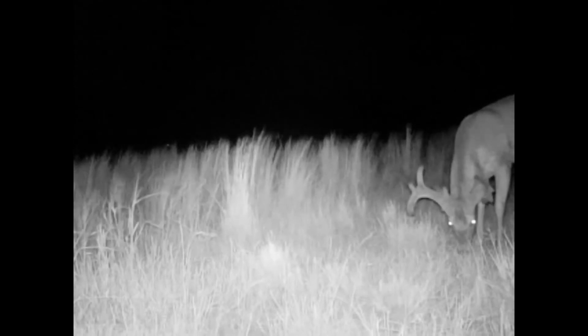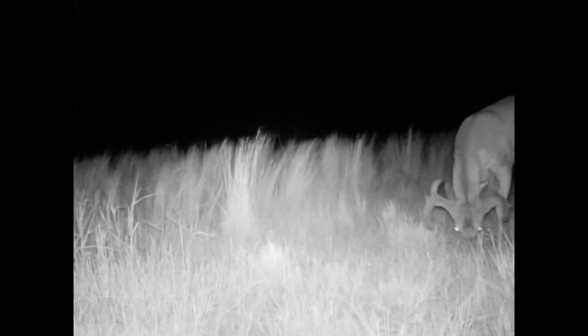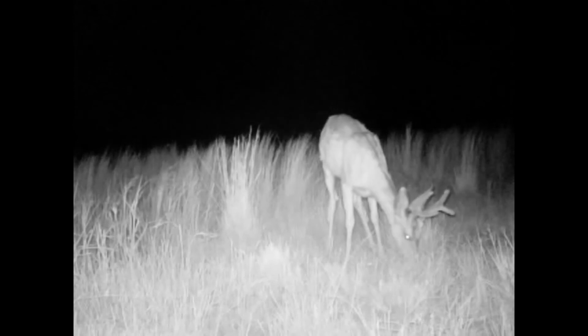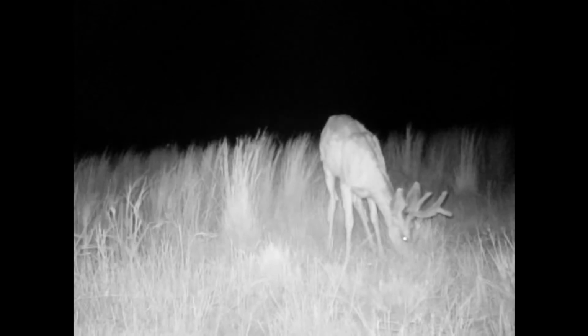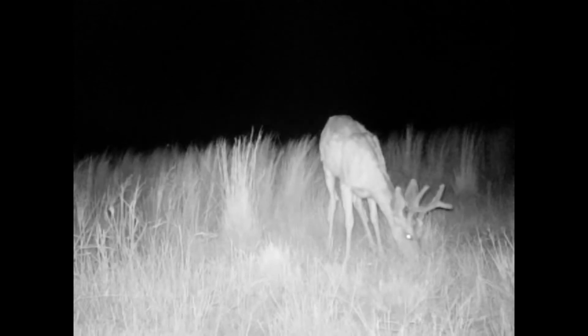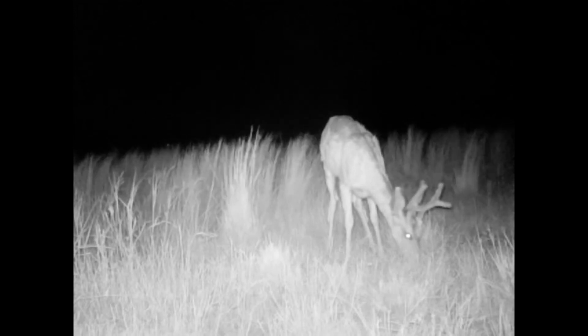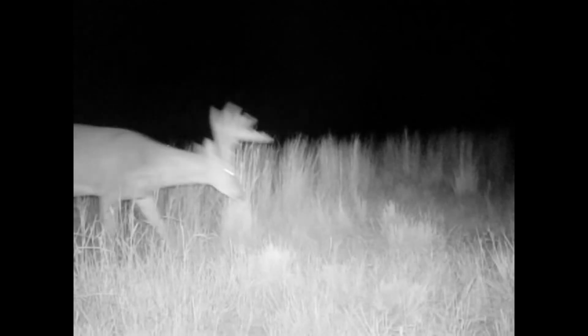That looks like that's going to be Mac again. Here's another muley little fork. And there's Mac again. Mac's been hanging around a lot this week.